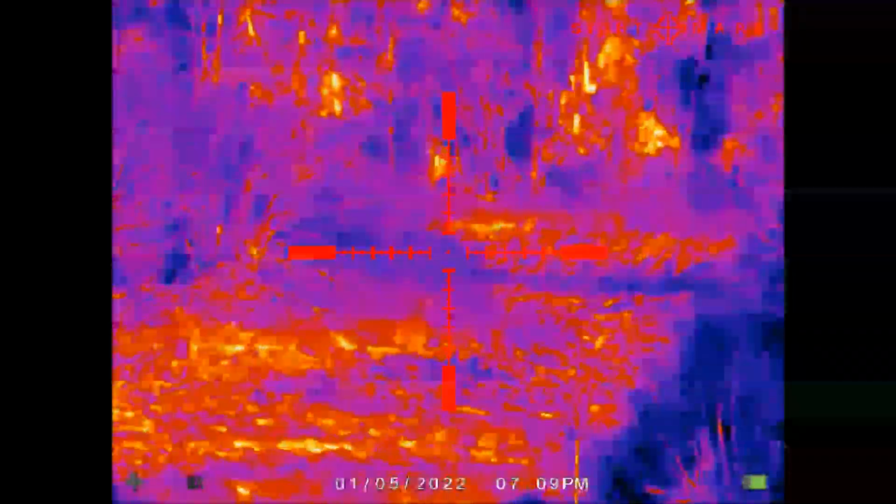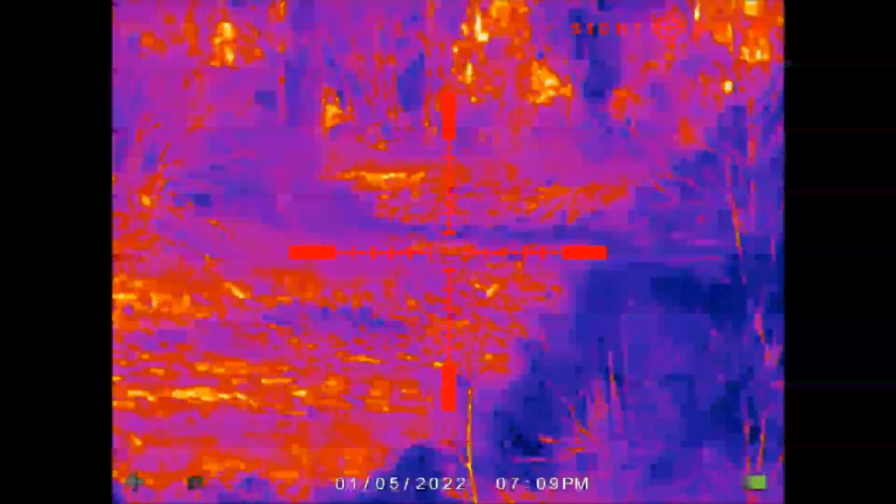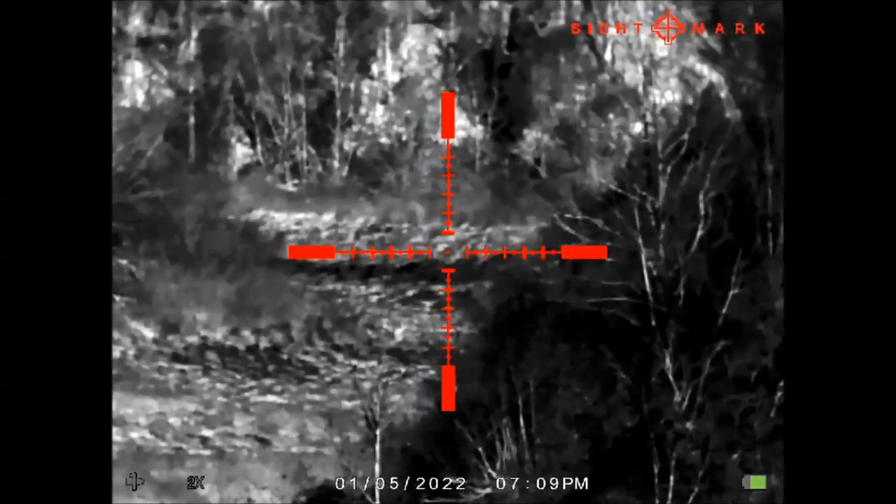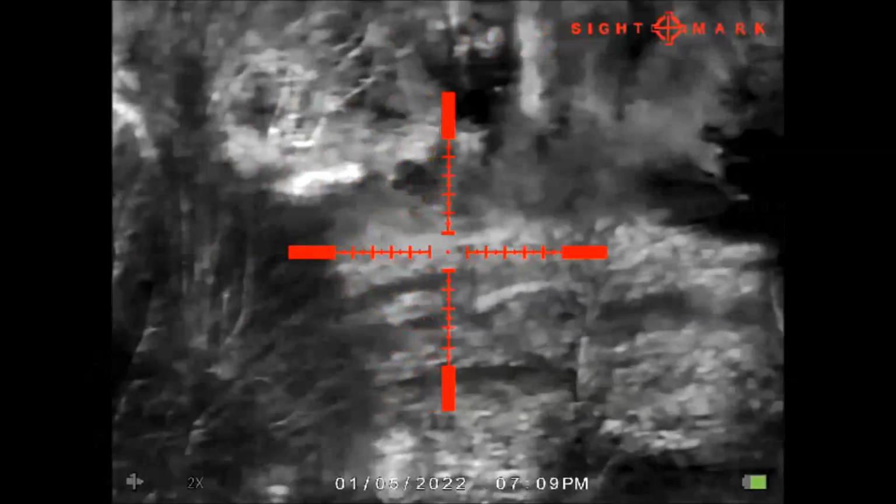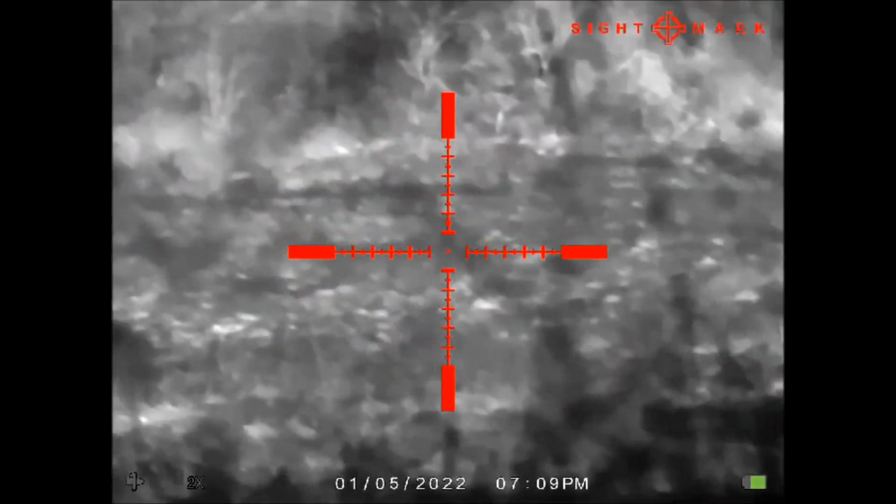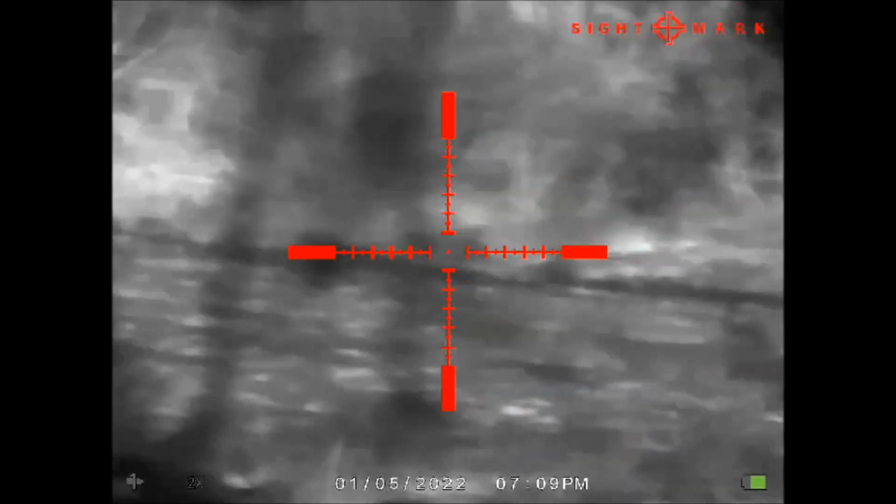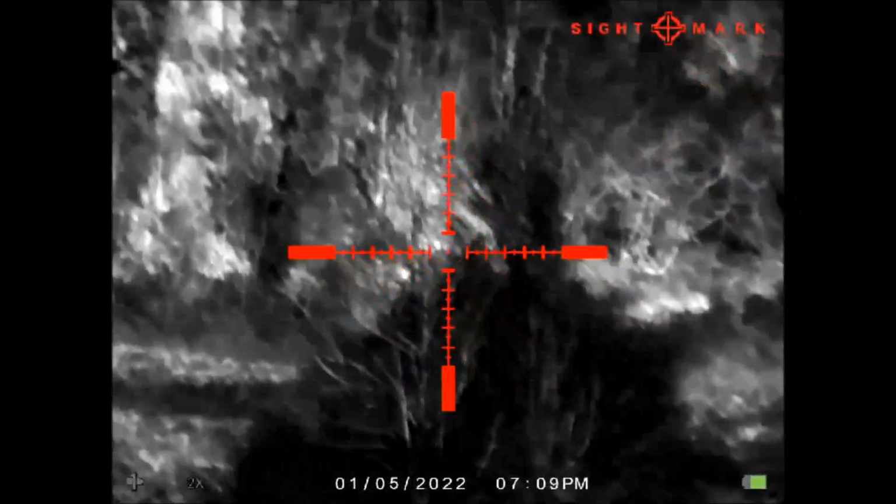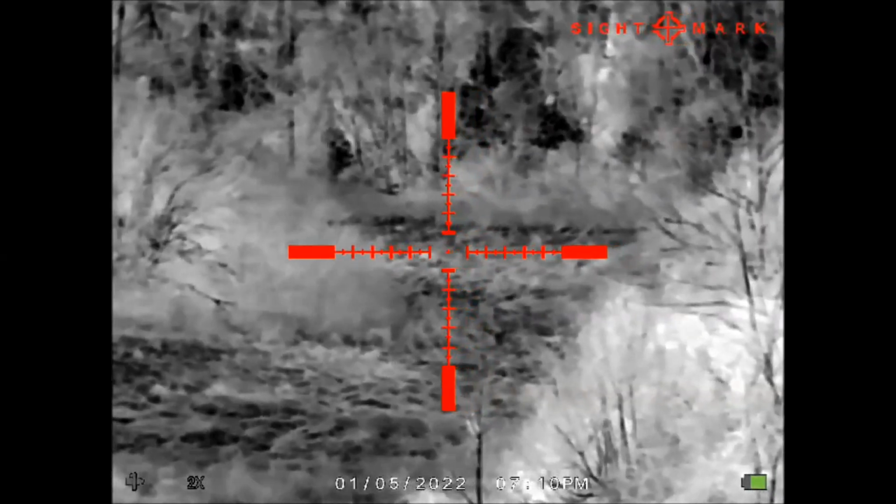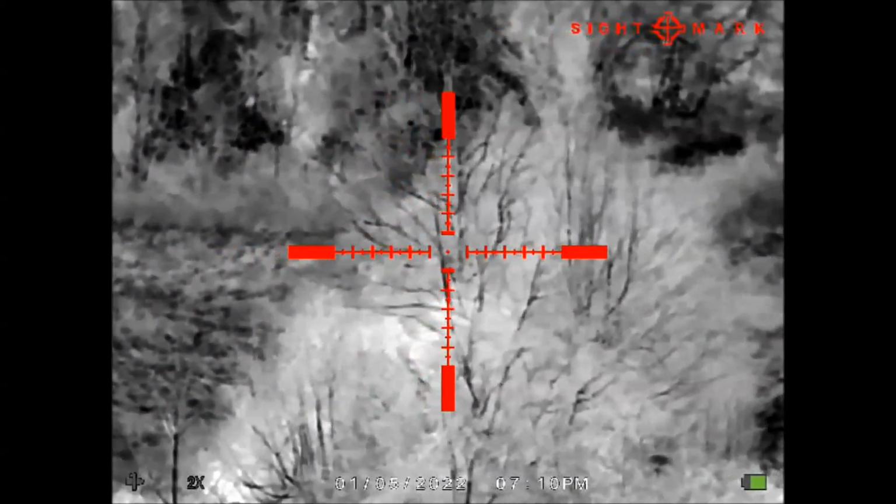Okay. This is the black hot. Now we have passed to the white hot. This is the white hot.